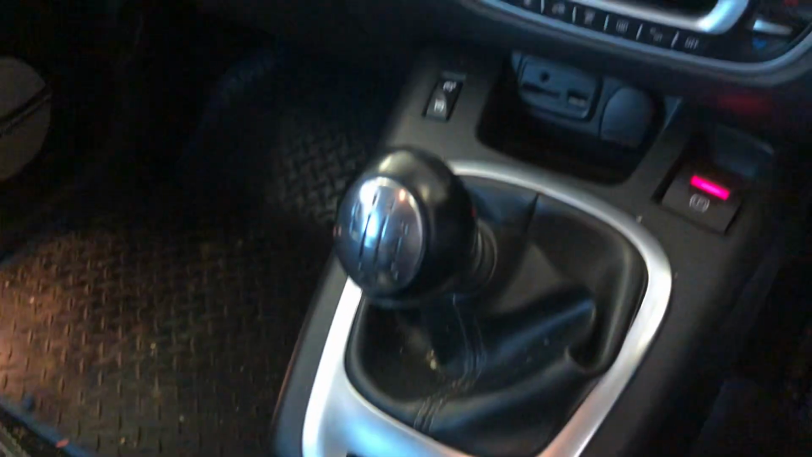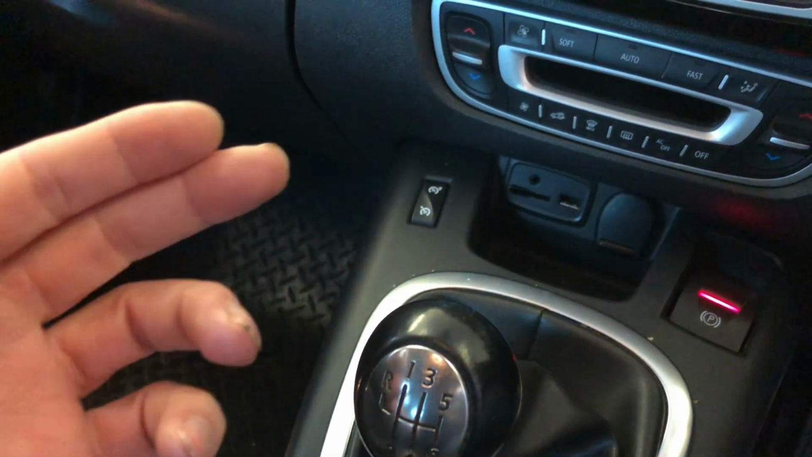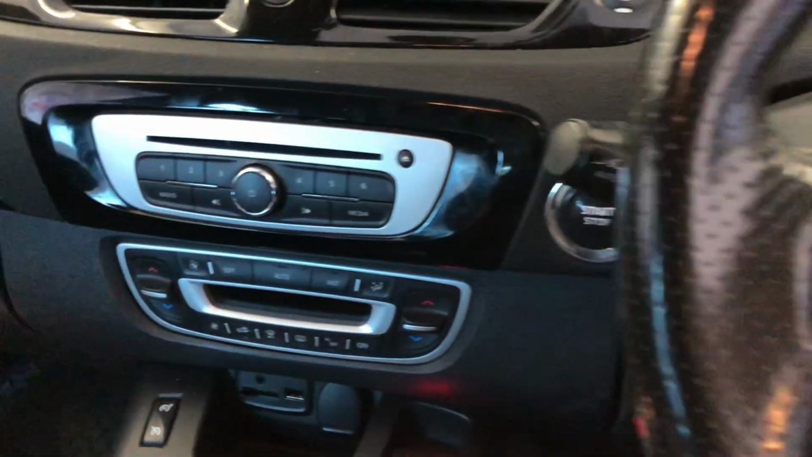I can't see that the preheater unit has any other function apart from the preheater. So the other cable's coming off. I don't have a wiring diagram to check. I'd love to know more about it. So please do leave comments if you know more about this system.